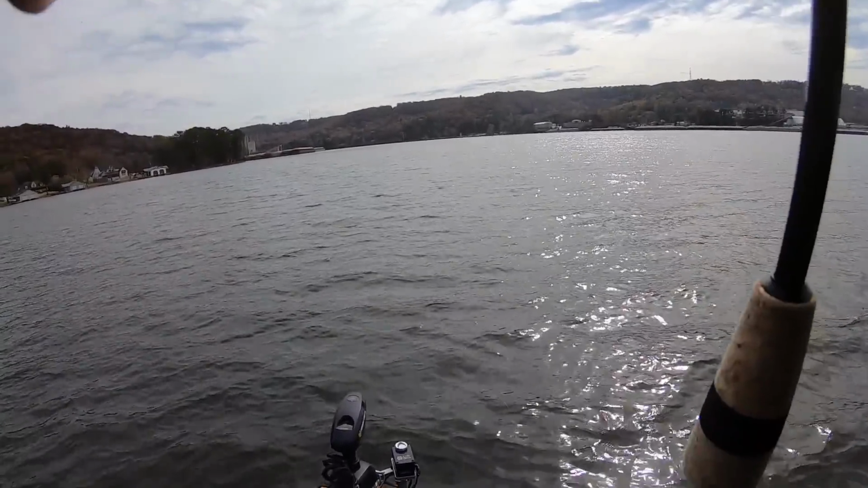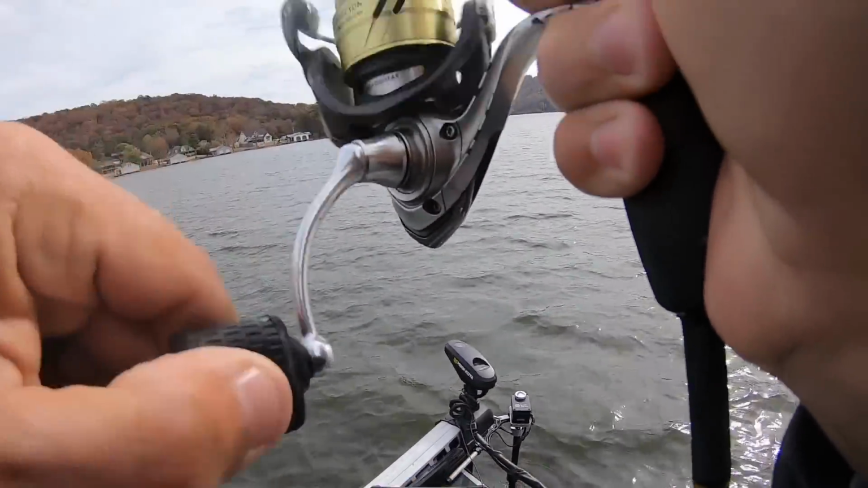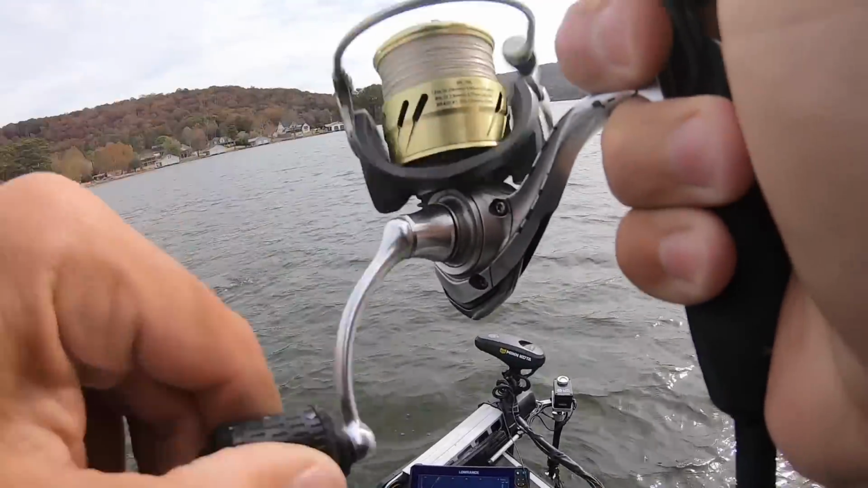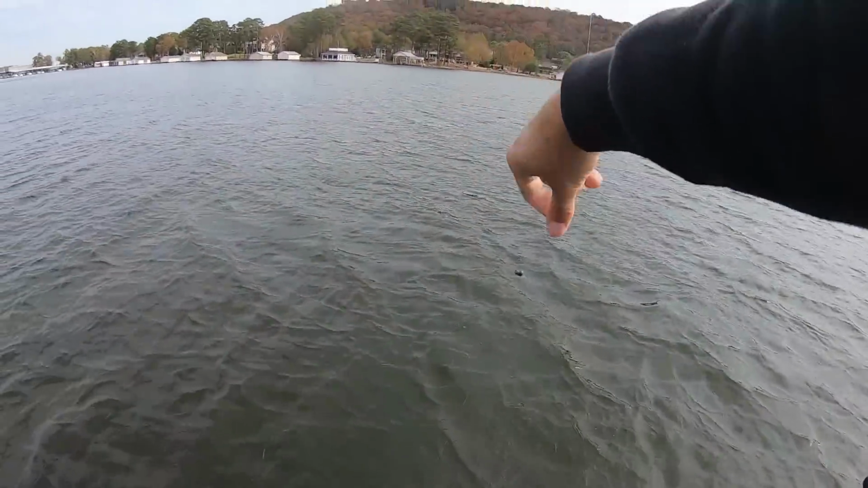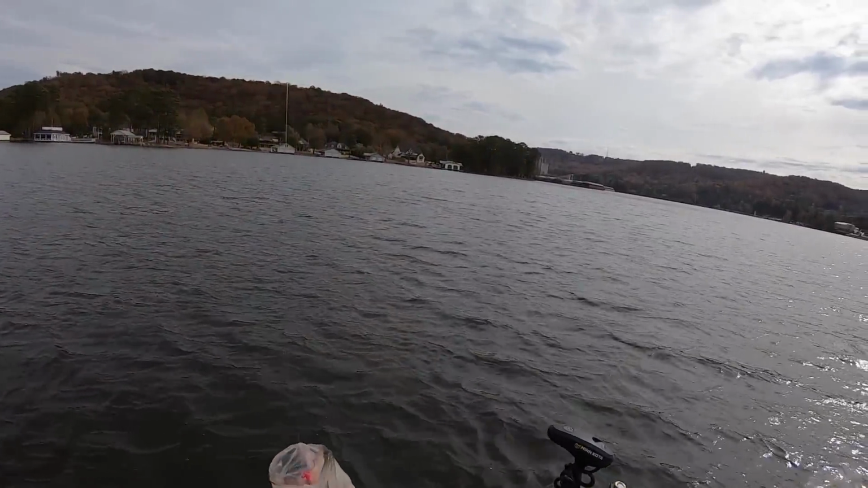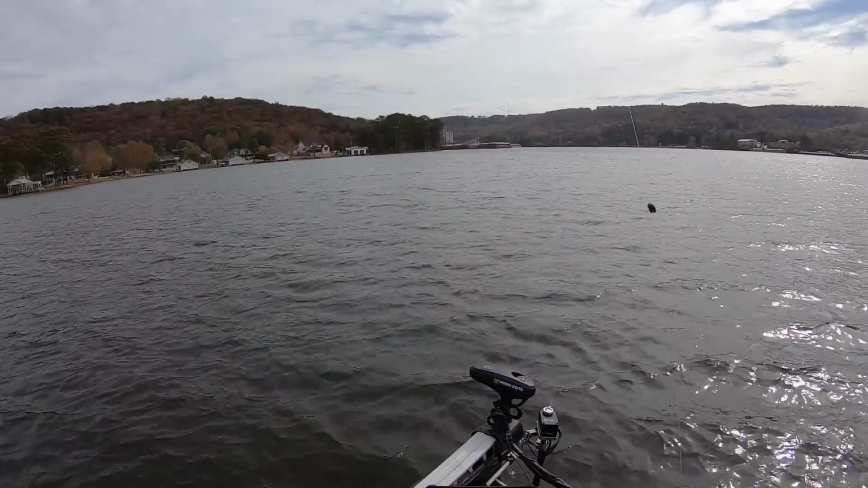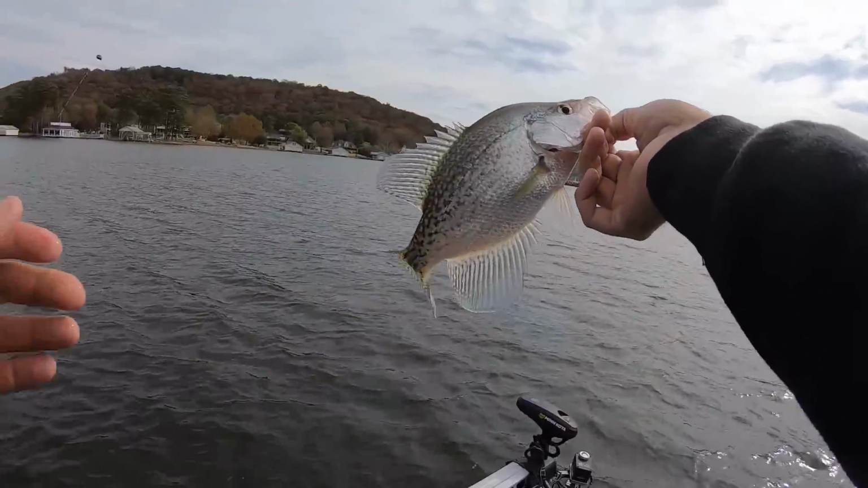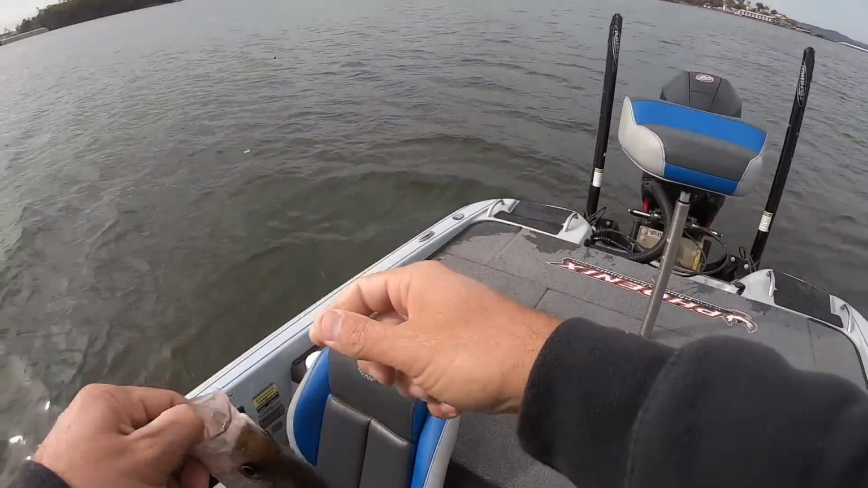There we go. Oh, ain't no mistaking that. Definitely a crappie. Pretty little black crappie. Look how he eat that thing. Now I lost two in there, and I finally get one to bite, and he eats the fire out of it. It's a good keeper, about a 10 1/4 incher probably.